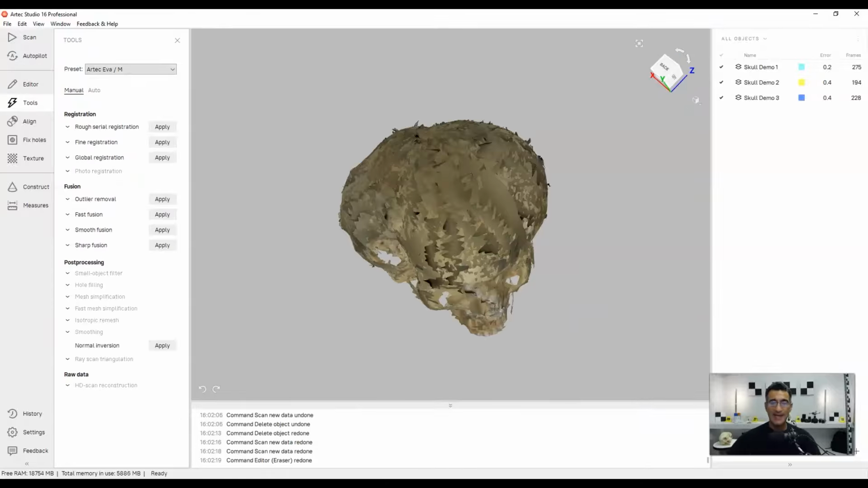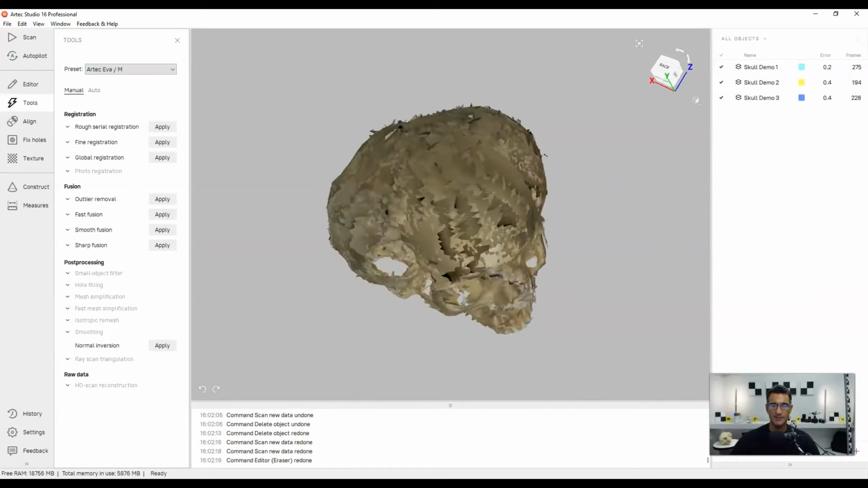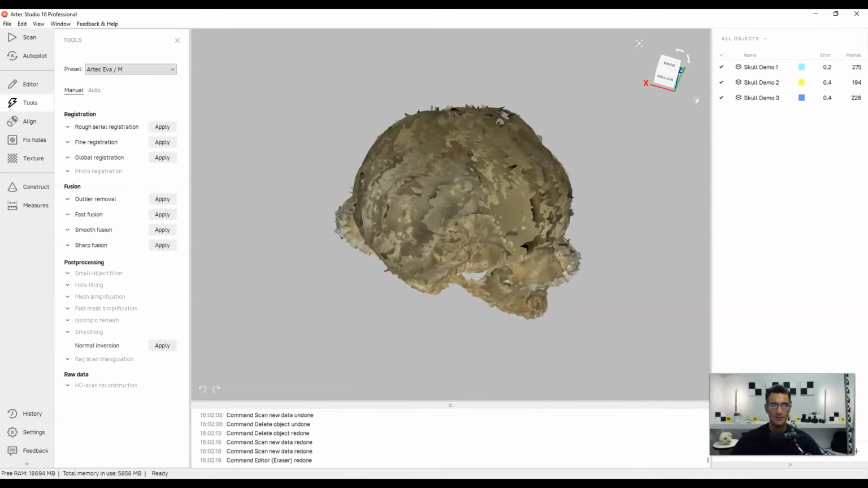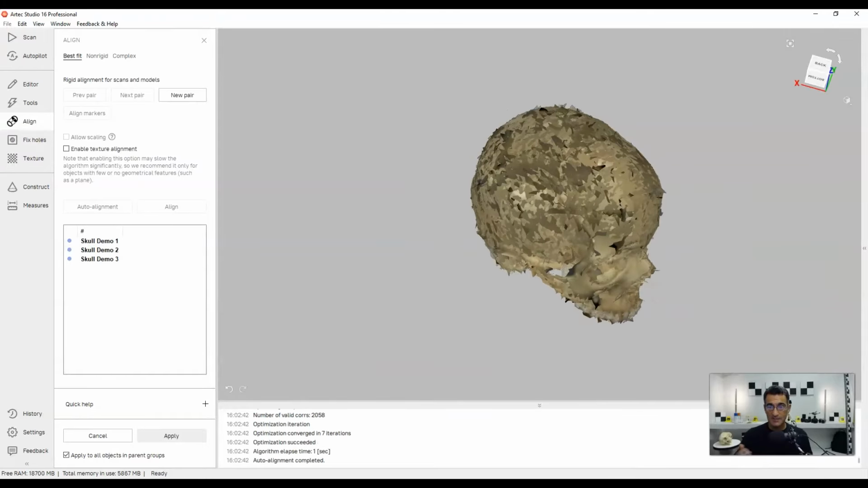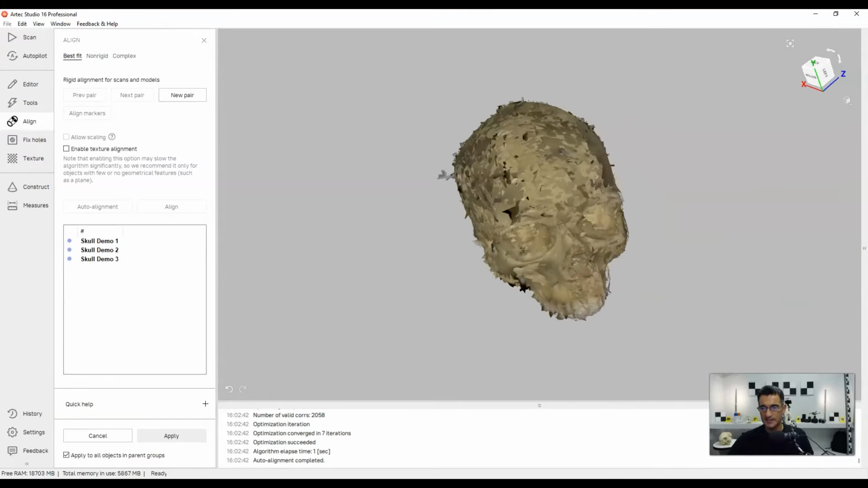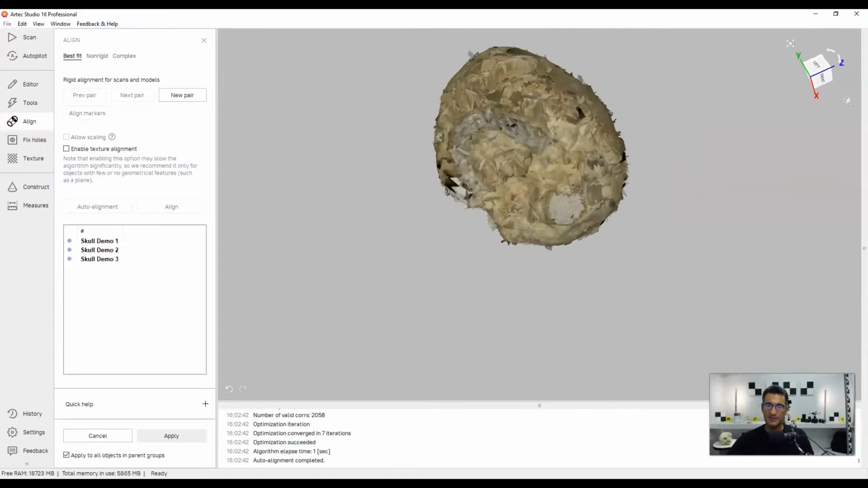Okay, so what I have here right now are 3 models that aren't aligned, so they're just like a big mess. What I'm going to do is auto-align these to give it a starting point. I'm going to go to Align, all 3 are selected, and then click on Auto-Align. This does it really quick, and if you have a look, you'll see that it looks pretty good. There's a little bit of a mismatch here.